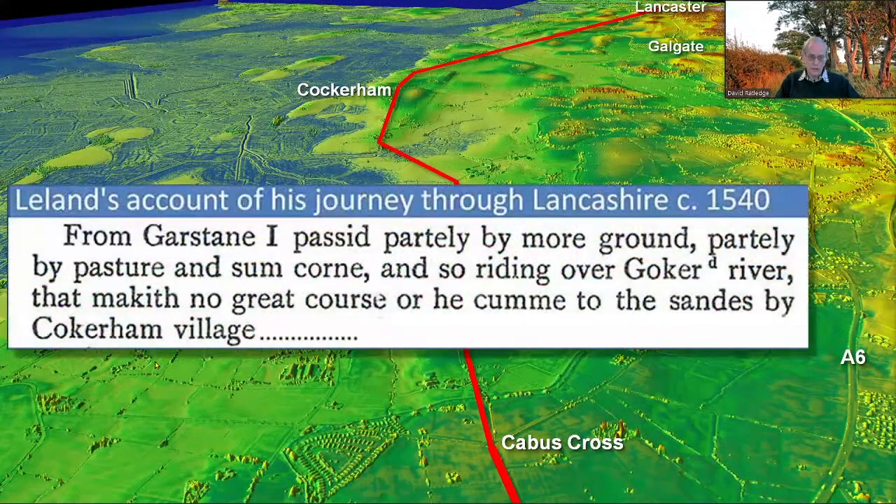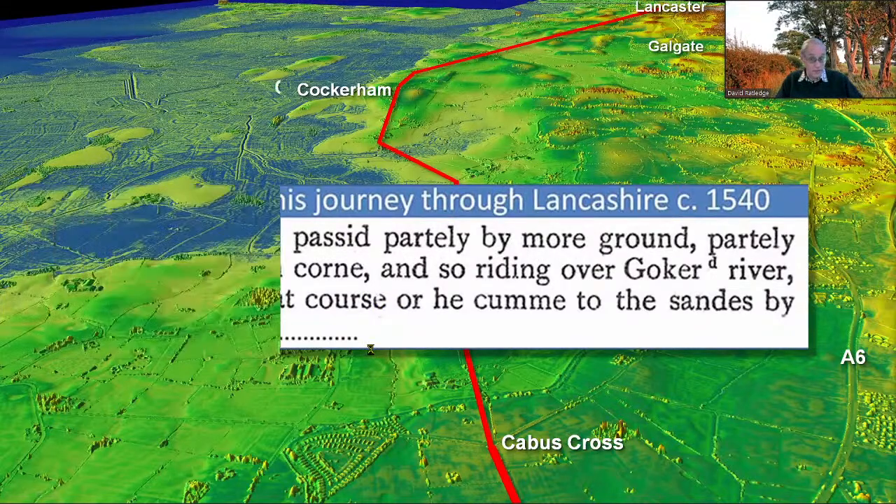If we'd looked at Leland's account from when he journeyed around the country, if you were travelling in the 1530s, 1540s, you were still following Roman roads. So apart from Garstang, I passed partly by moor ground, partly by pasture and some corn, riding over the Gurkha River, that's the river there. I came to Cockerham, the sands by Cockerham village. So it tells us that Cockerham was on the seaside then, it was a coastal village, and he went via Cockerham to Lancaster. So we shouldn't have been surprised.